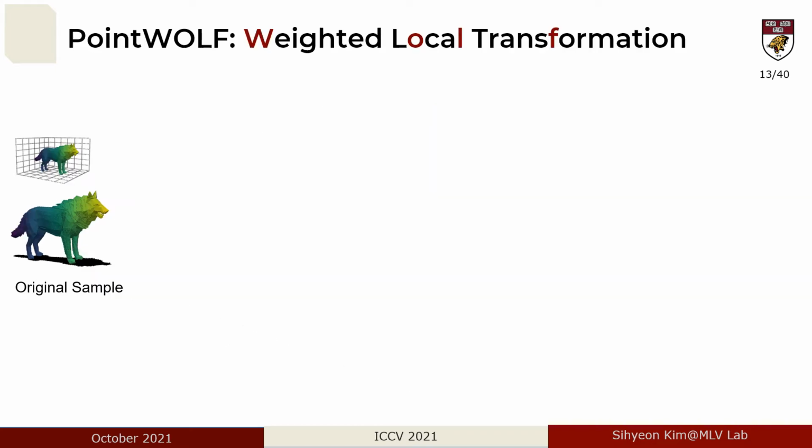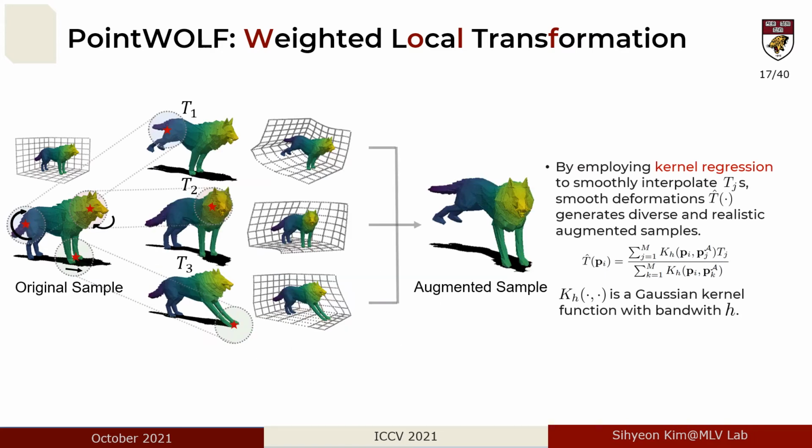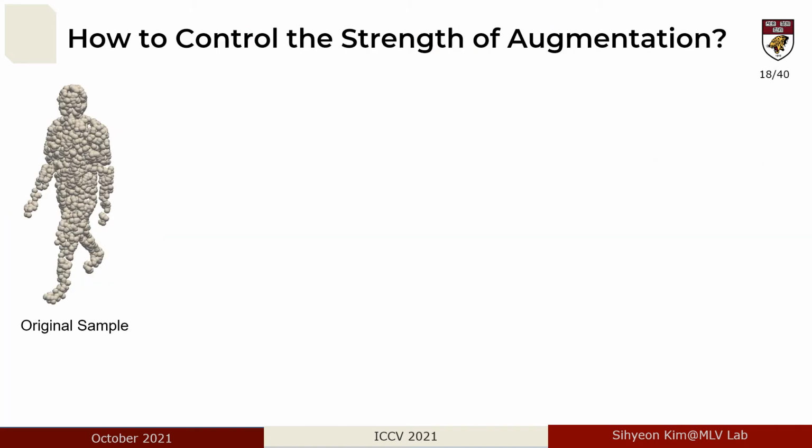In contrast, based on the distance from an input point to the anchor points, our PointWOLF differentially applies the local transformation using the Gaussian kernel. So by weighted summing local transformations, T1, T2, and T3, the final smooth deformation is able to generate realistic samples to improve the generalization power of the deep models.